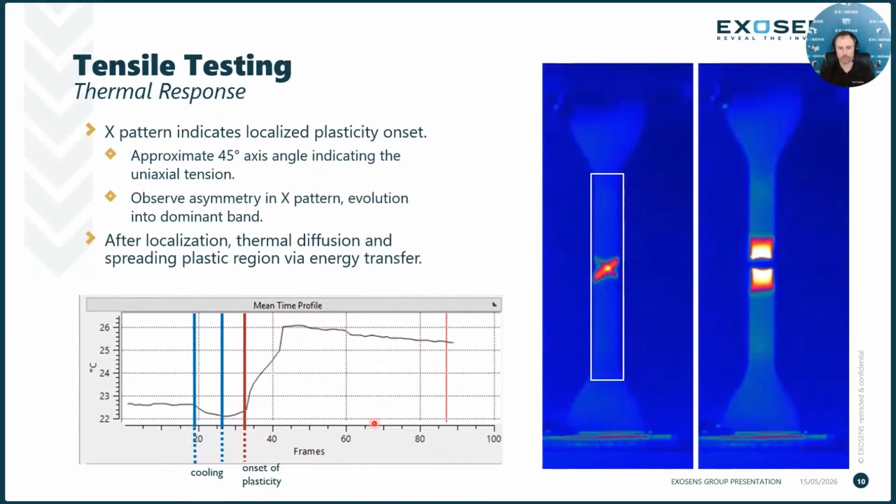Taking a look at the first tensile test here, we're able to visualize this X pattern that develops, indicating the localized plasticity onset. It has this nuclei right in the center, and that's our hot spot, our hot region. And then we have these two bands that develop at a 45-degree axis angle, indicating this type of tension. One band eventually evolves into the dominant band. So we get thermal diffusion afterwards that spreads laterally and vertically from that band itself until we reach a fracture point over here.